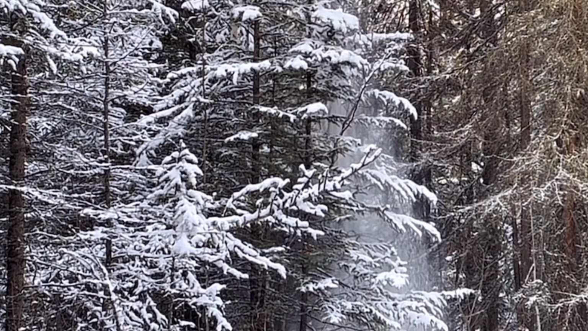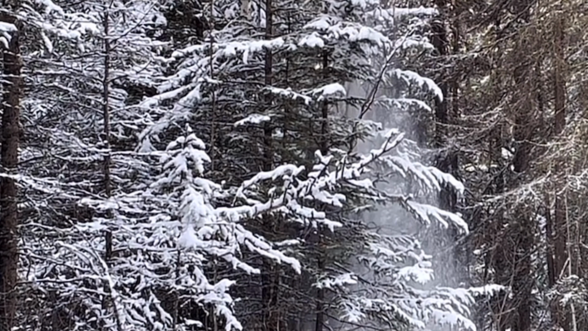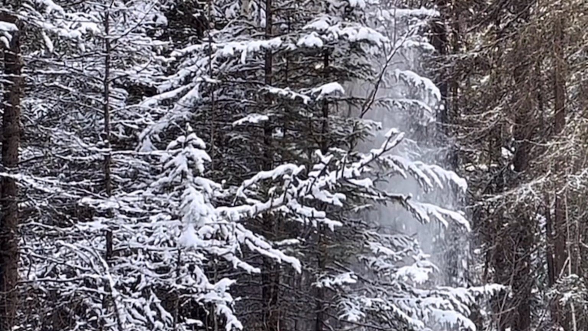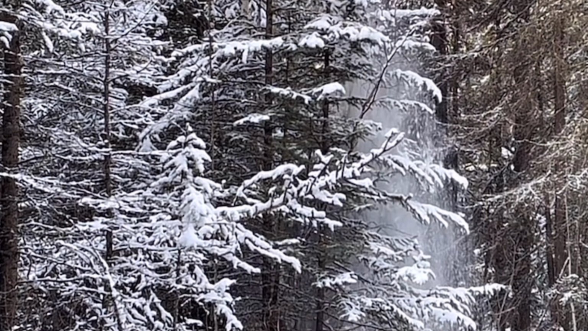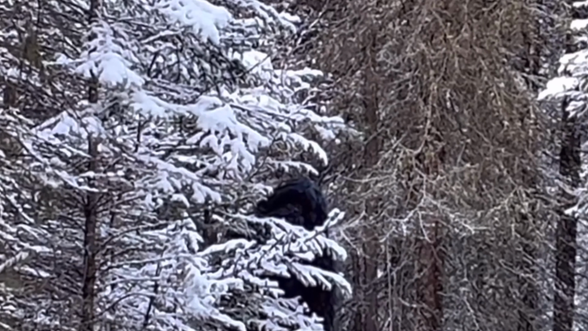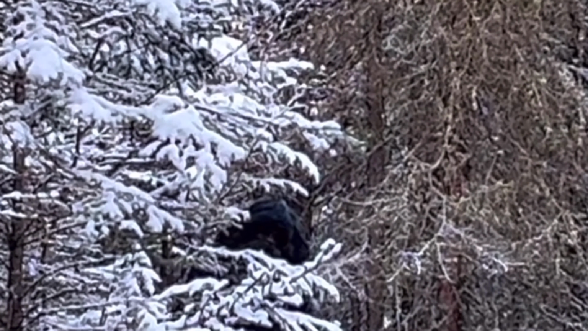It knocks the snow off the tree, maybe because it was angry or something. We don't know why exactly it did that, but it is an interesting act. It's said that Bigfoots are known to knock on trees and such. Maybe that's what it was doing here? But the creature itself looks pretty realistic, though skeptics aren't satisfied.